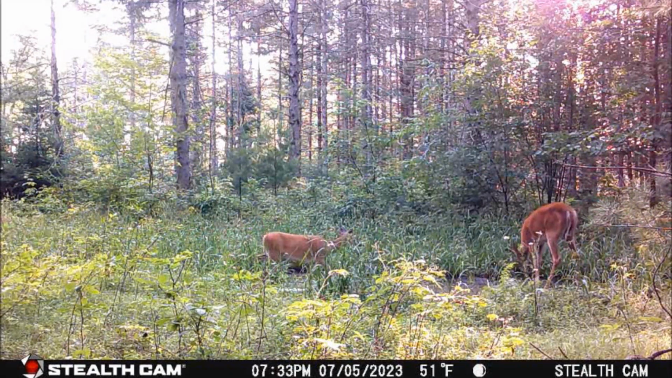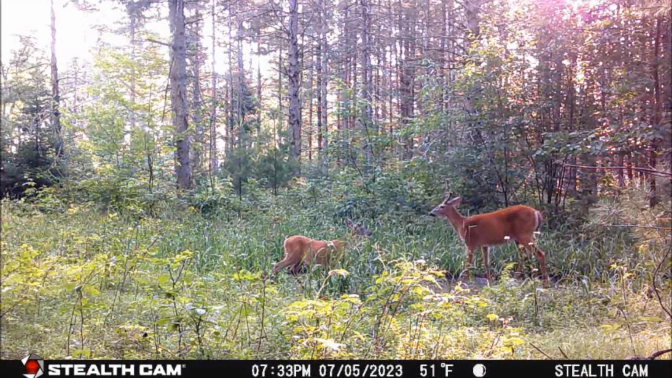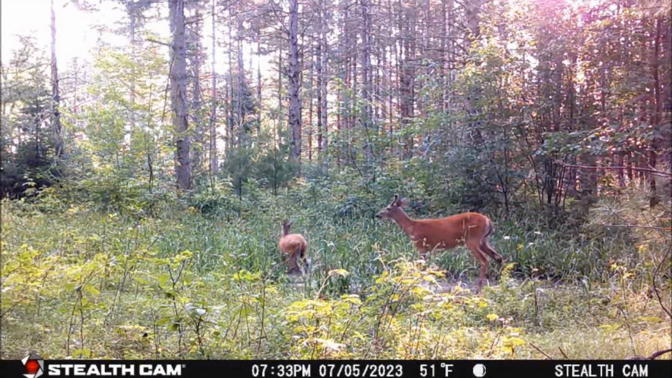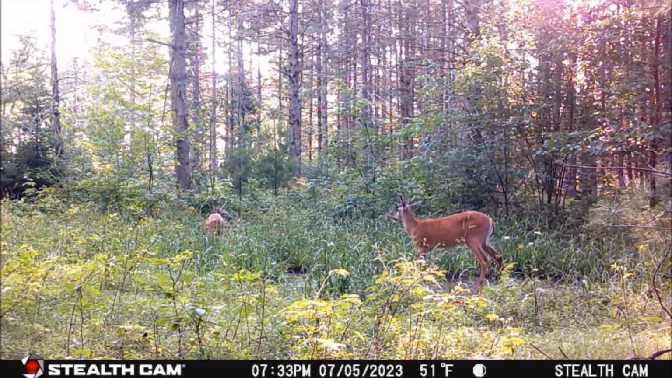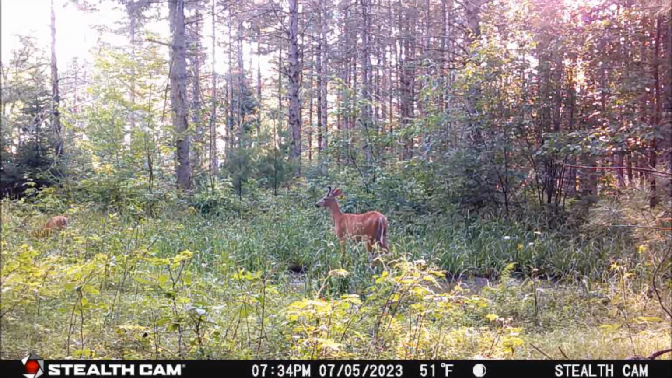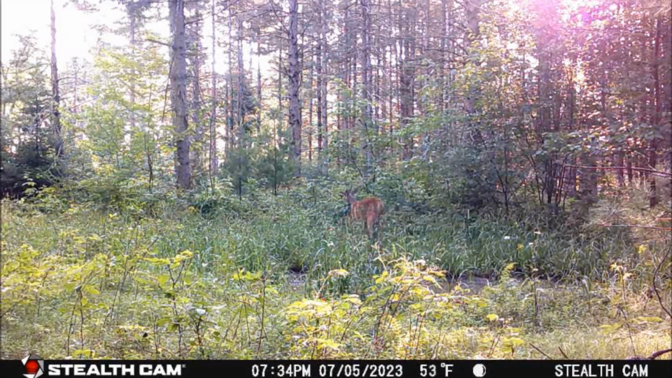Now she approached, but was rebuffed by this 6-pointer. Undeterred, she tried again, but the buck turned her away again, this time for good. Talk about turning the tables. The bucks come fall chase does all the time, but now here in July, this buck didn't want anything to do with her. He just wanted to eat.